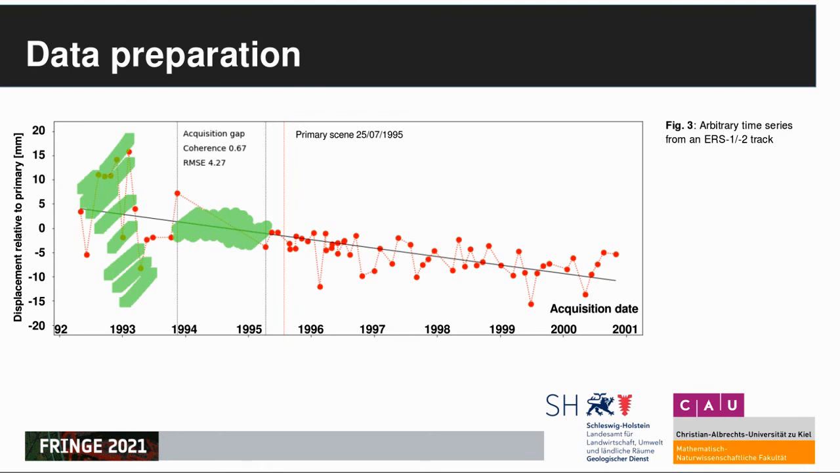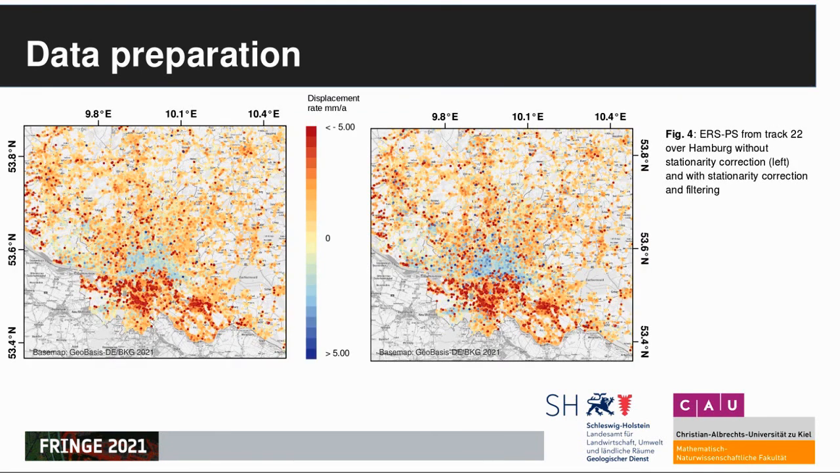We take care of this by recalculating those displacement rates that show a difference to the later part of the time series of more than one standard deviation. The result is not a new dataset, but a dataset with a little bit more accentuated structure. One can see this over the inner city of Hamburg, where the bluish points come up a little bit better.